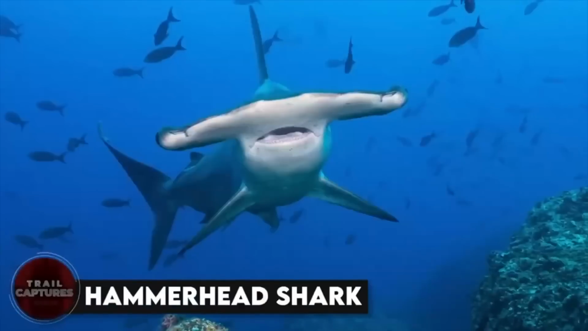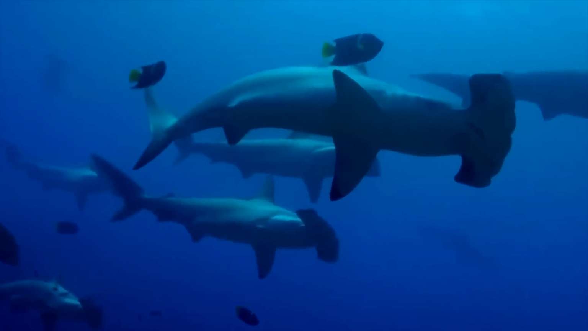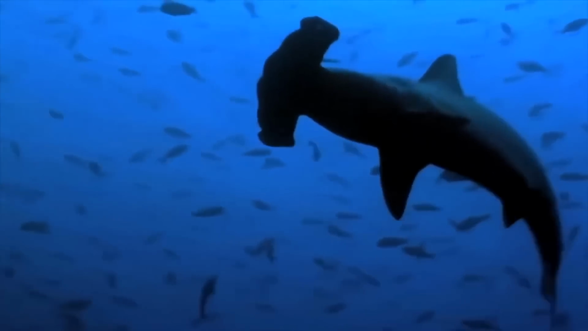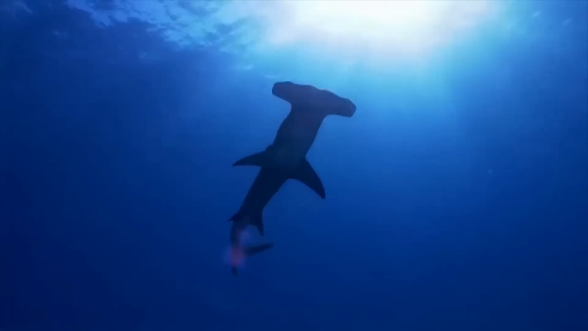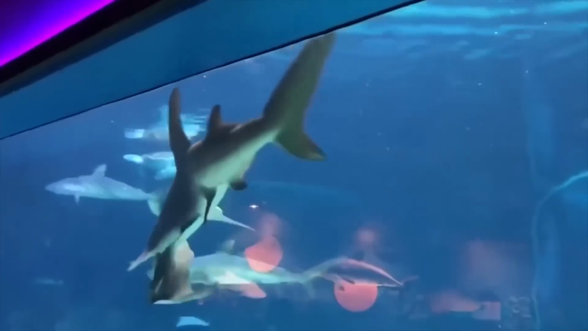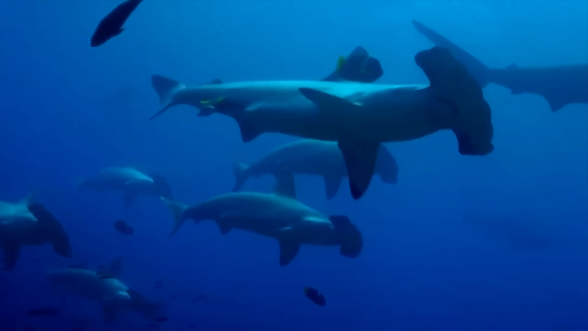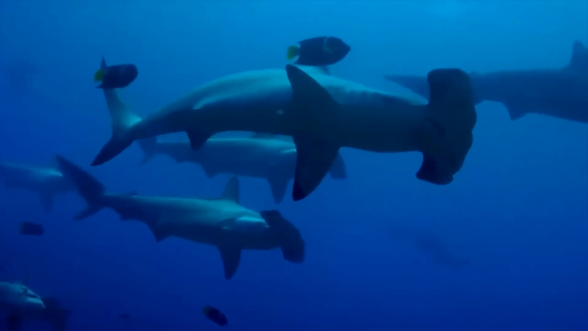Hammerhead shark. The hammerhead shark has a head that looks like it was flattened with a hammer. But don't let their strange appearance fool you. These sharks are top predators in the ocean. They can sense prey with incredible accuracy, and their powerful jaws make short work of their meals. While they're not known for attacking humans, it's probably best to give them a wide berth just in case.